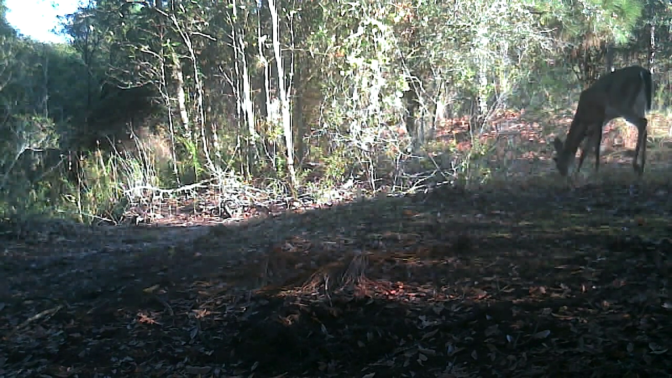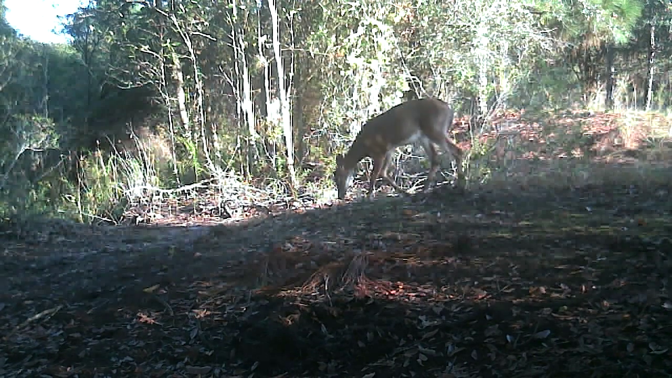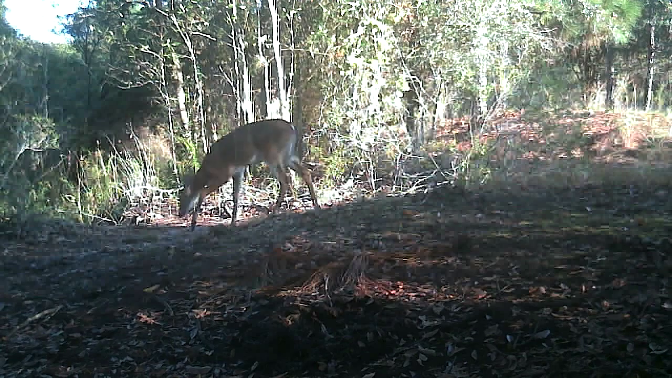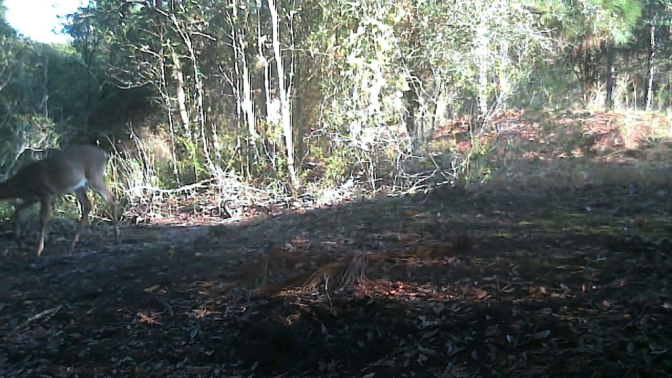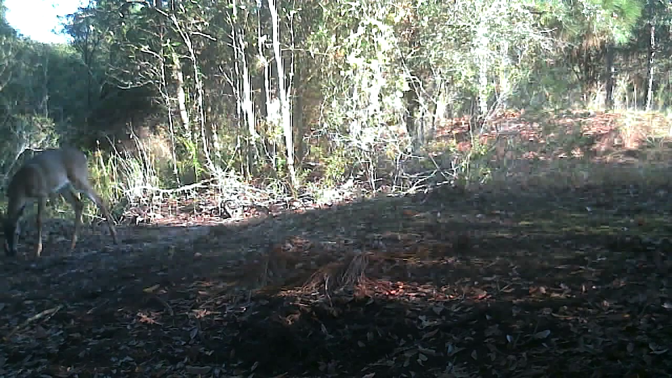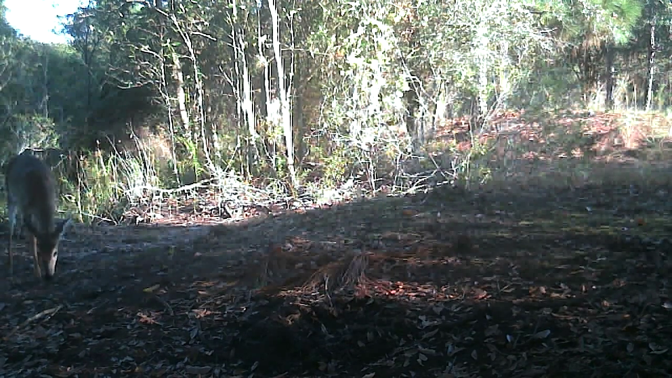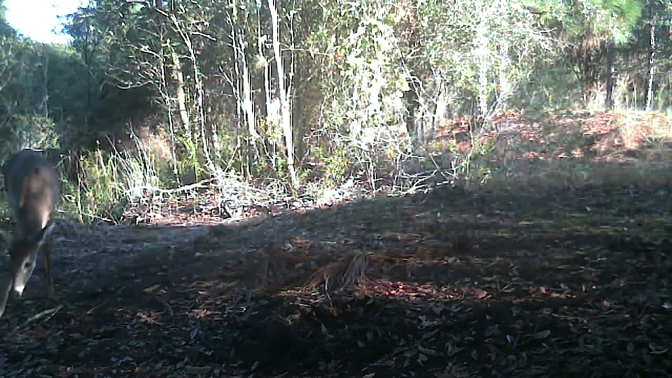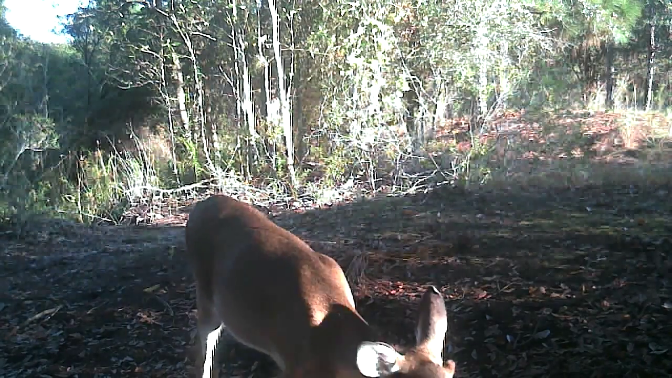And I think there's a possibility of another deer in the brush right behind the camera that doesn't come out into view. Here it comes. Now you can see his forehead. There it is.